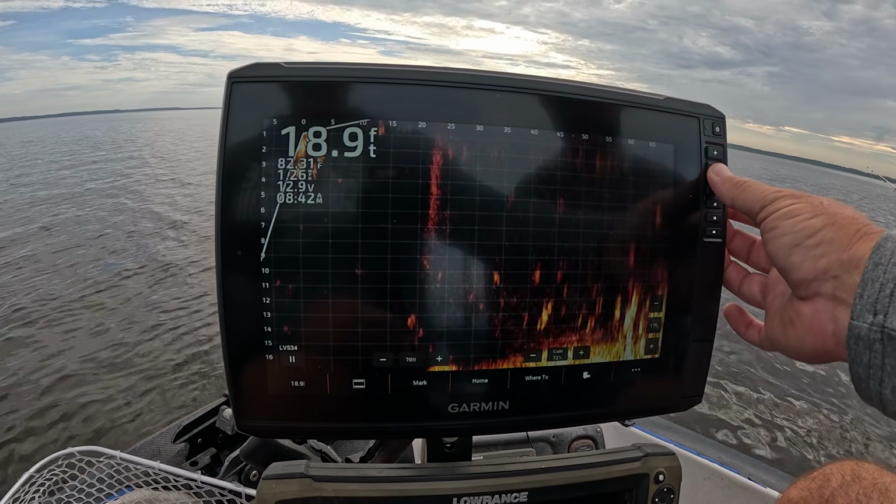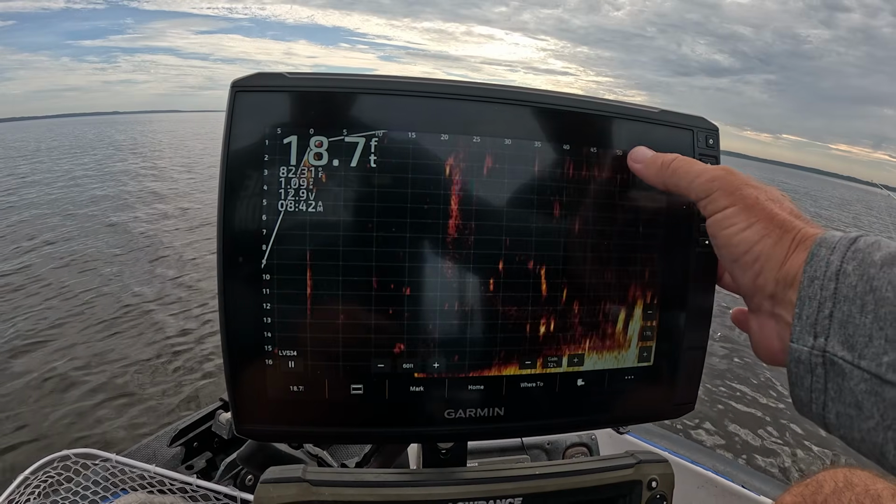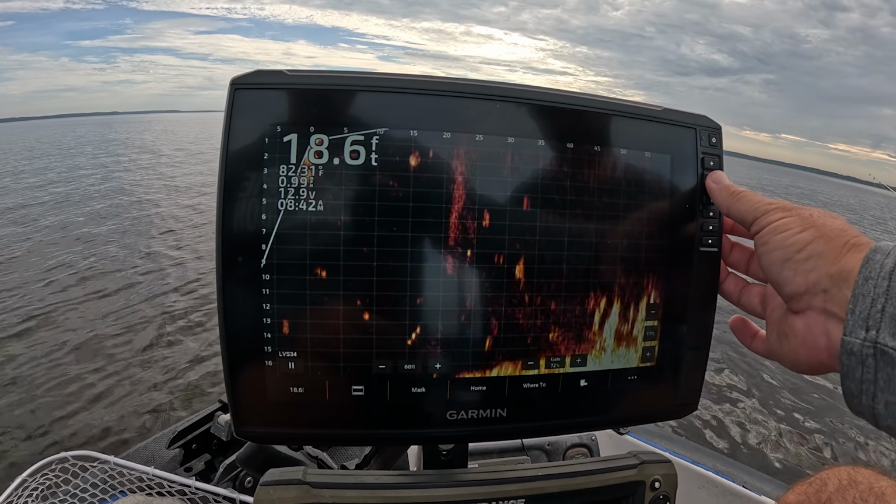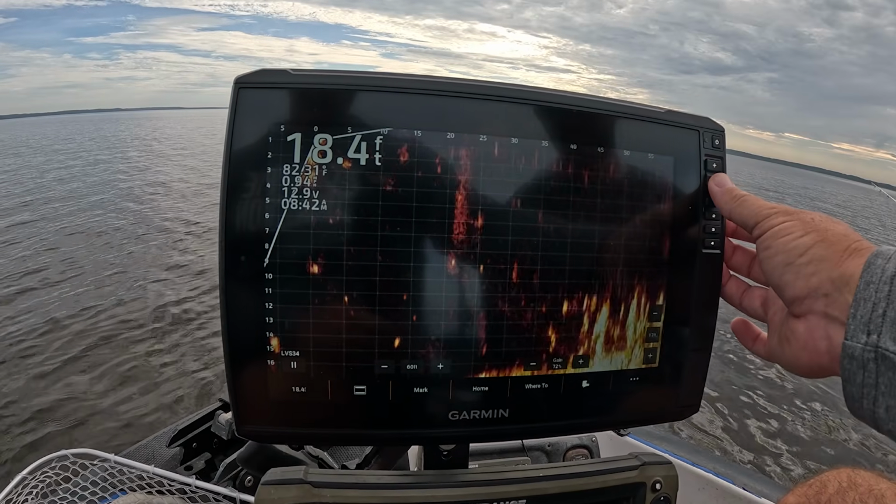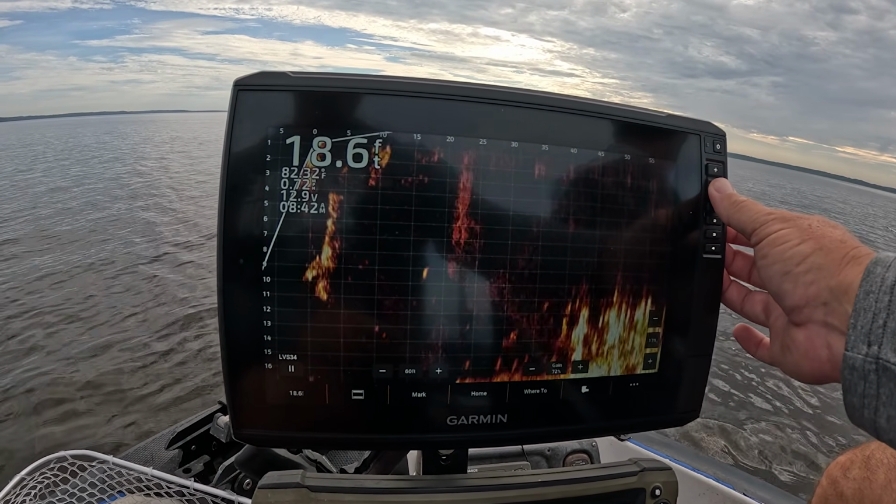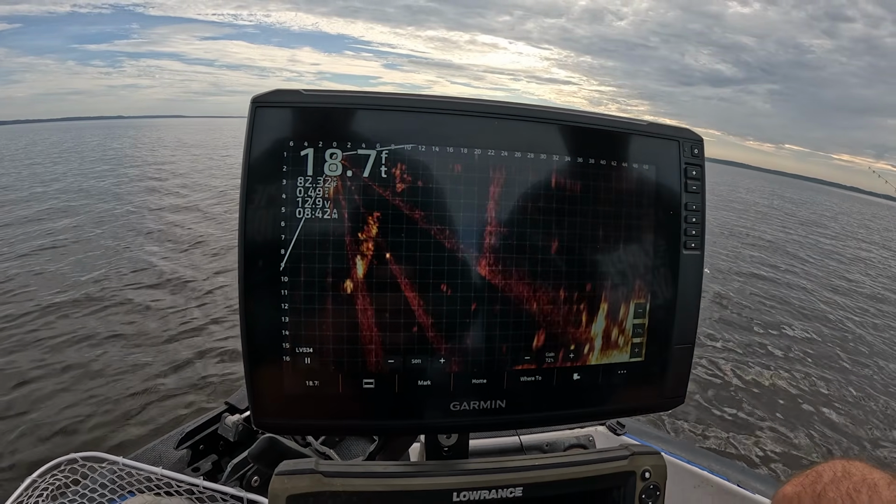Now, lucky enough, I've got power brakes on the back of my boat, so if I need to slow down more, I'm going to just bump my rear trolling motor brakes. You can see. How about that? You can see I'm bumping those, and it's just like a brake in your car. It'll slow you down back there.